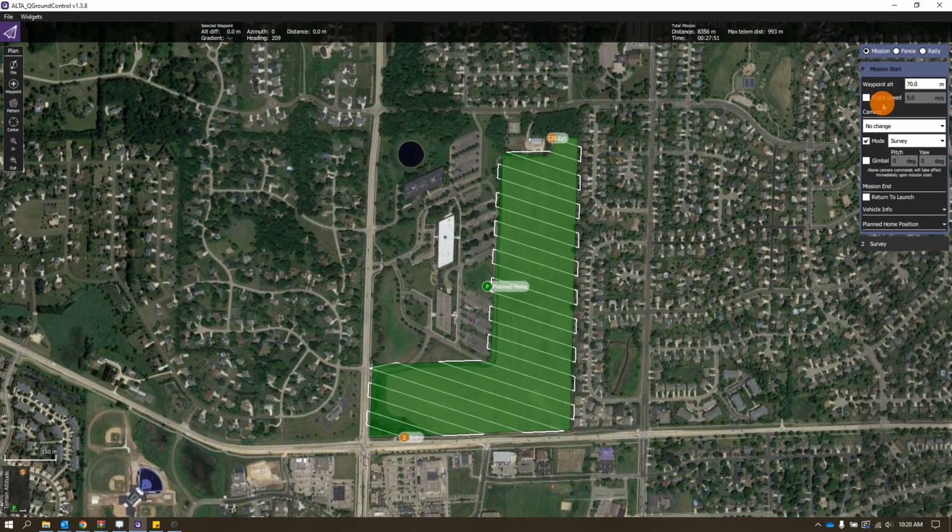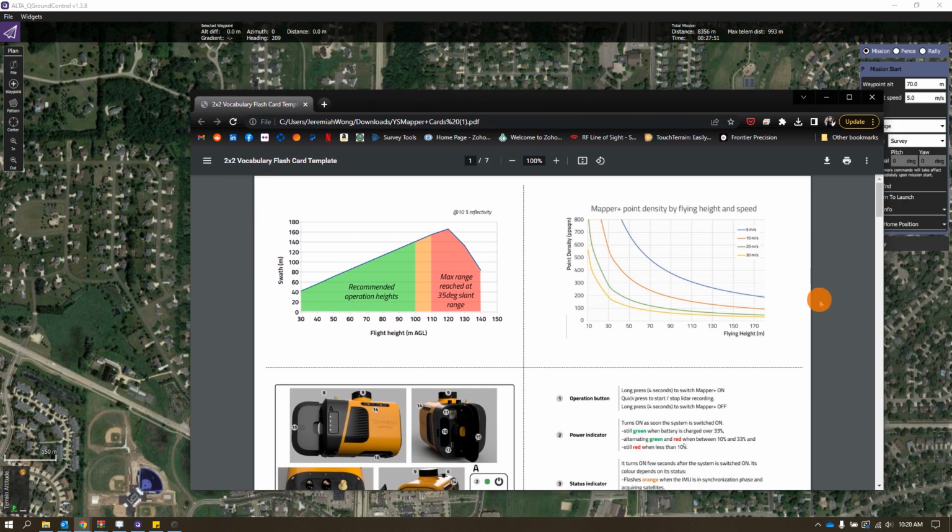The next thing we're going to want to do is set our flight speed. So for our flight speed, we want to reference this chart right here for the Mapper Plus. So for this mission, let's say we're going to fly at 60 meters at 5 meters a second.